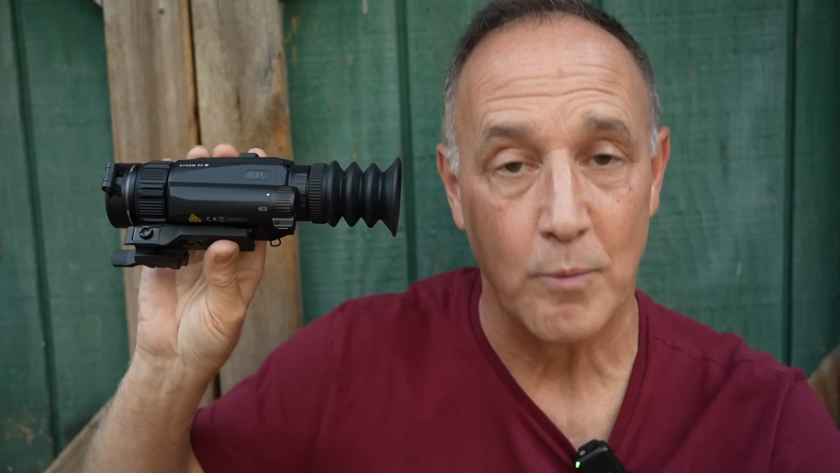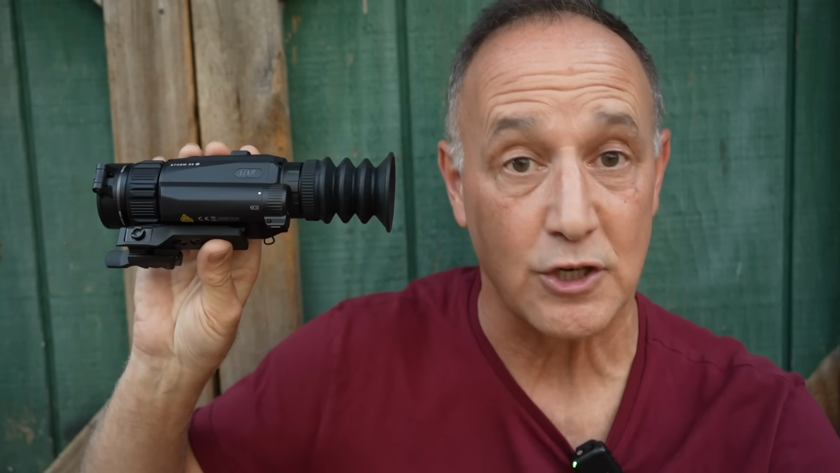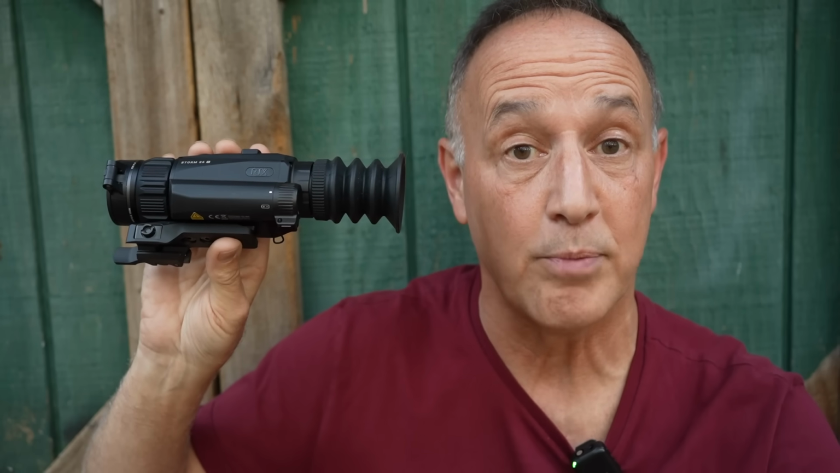When it comes to night vision, it gives you a superpower. You can see beyond what the normal human eye can see. And in the dark, it's very important, especially if it's a critical situation, whether you're hunting or doing surveillance or just defending your property. And this gives you a way to be able to see.